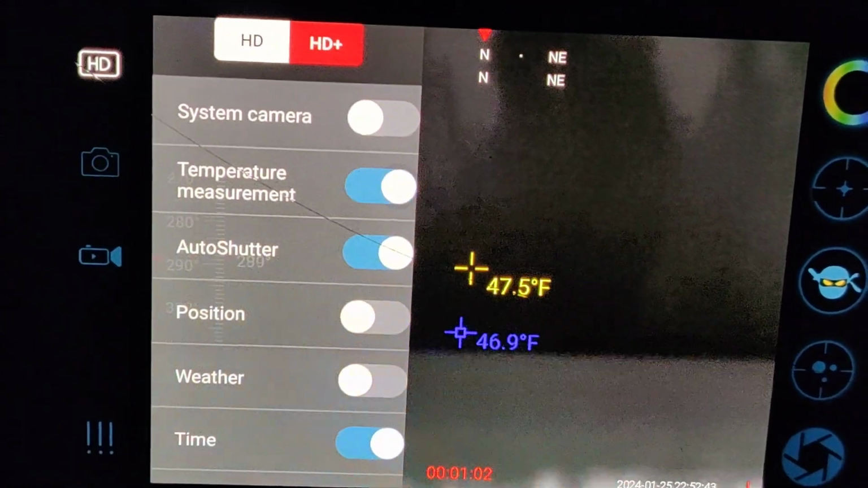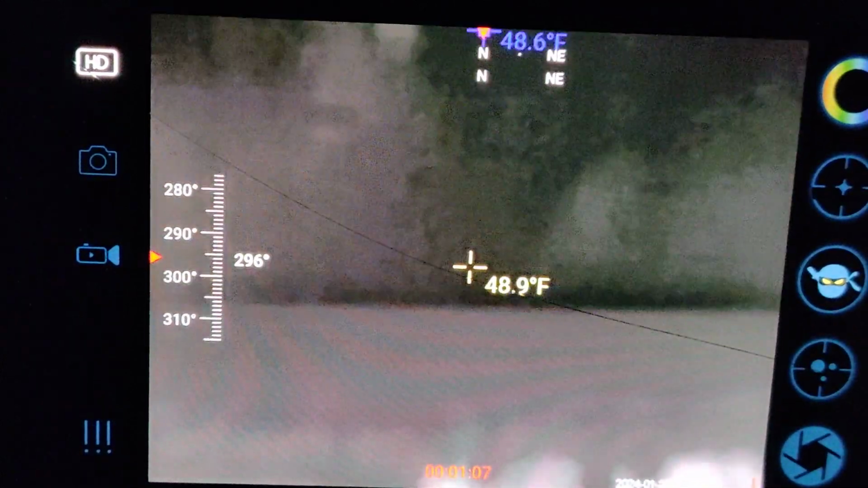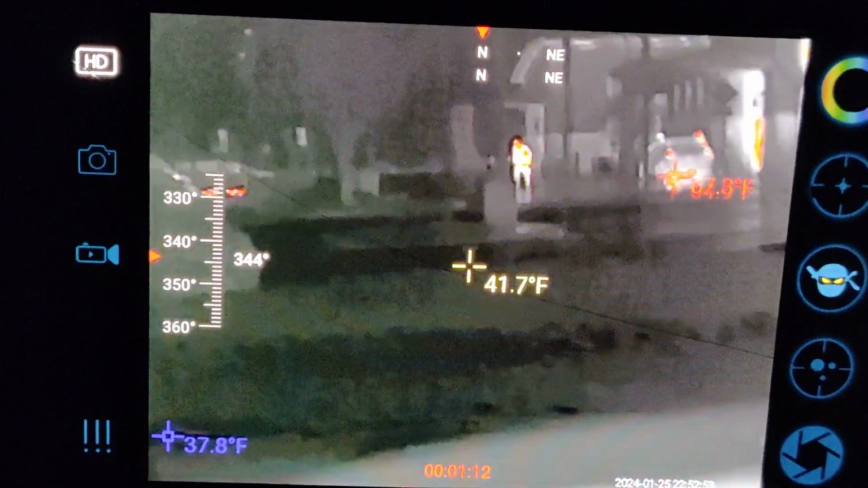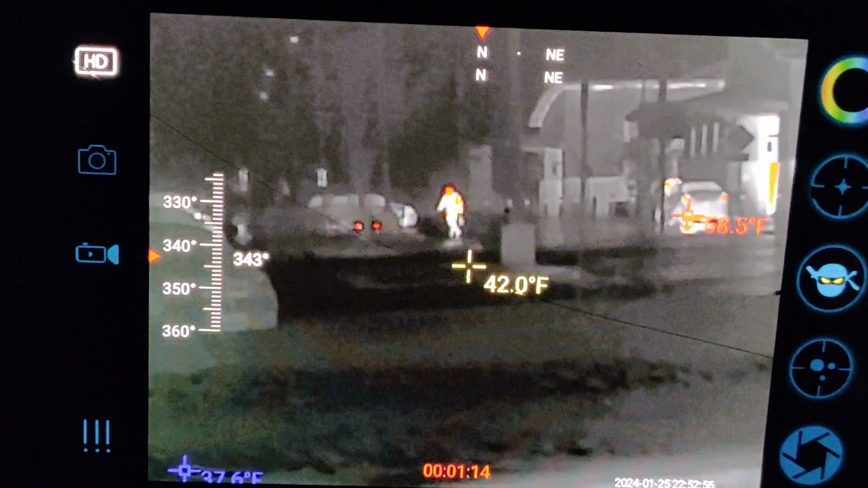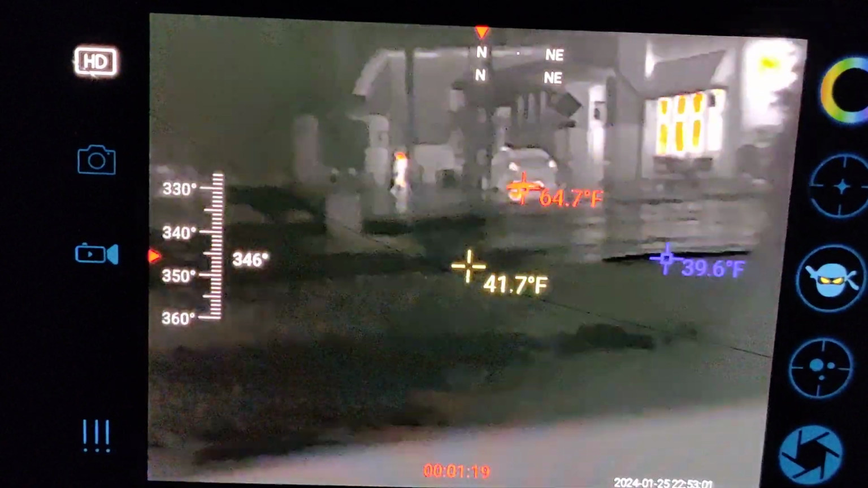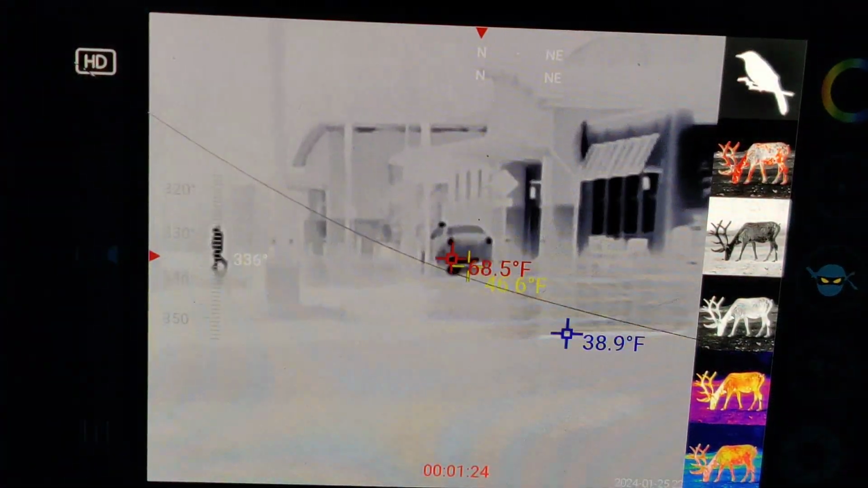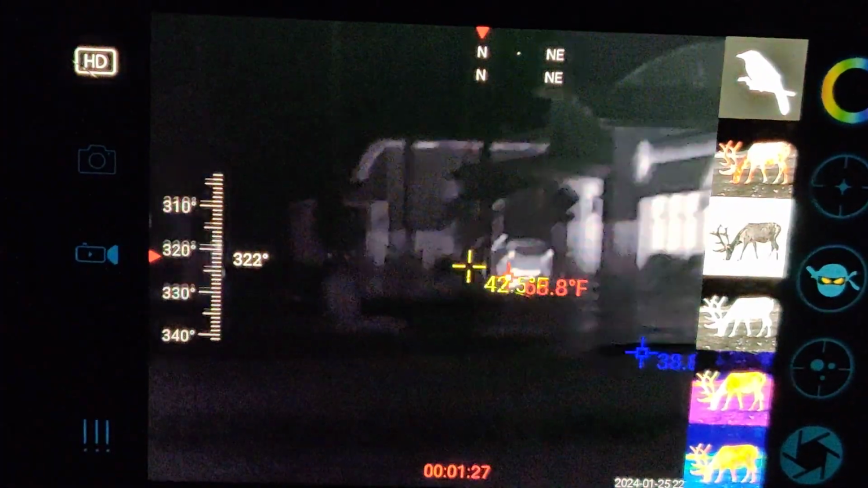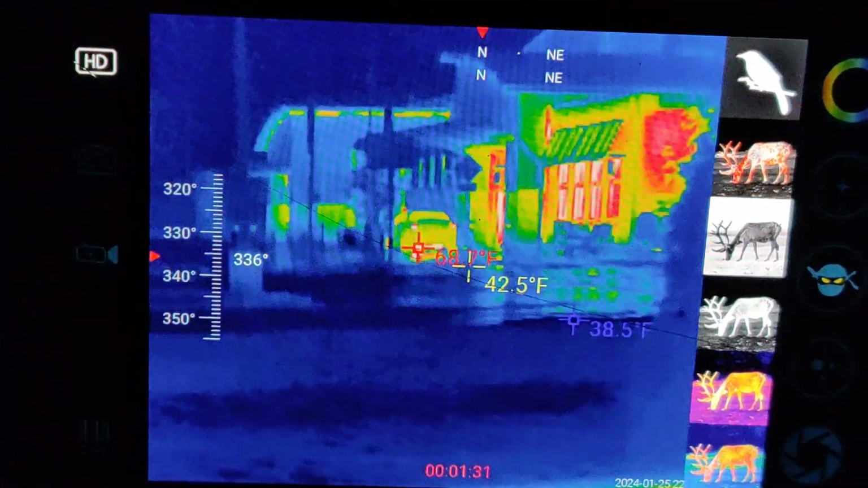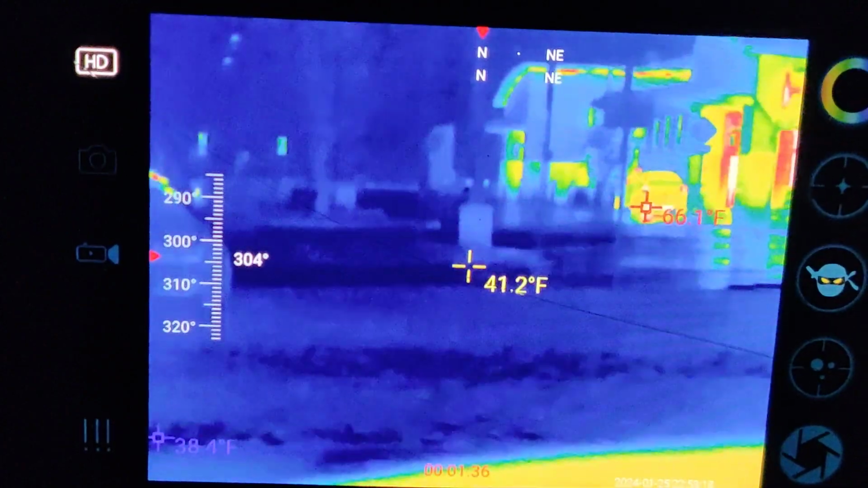As you can see, I wanted to turn the temperature data on. And I see the windows rolling back down. And then there's people again. There's somebody running, trying to not get wet. You can see the temperature on the vehicle. On the back end of that vehicle, we've got about a 68, 70 degree temperature. 42 everywhere else. And I'm just playing with the palette. There's the rainbow mode. Kind of looks like the Predator movie mode.